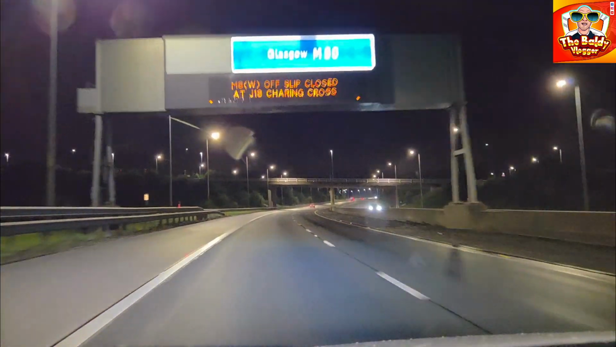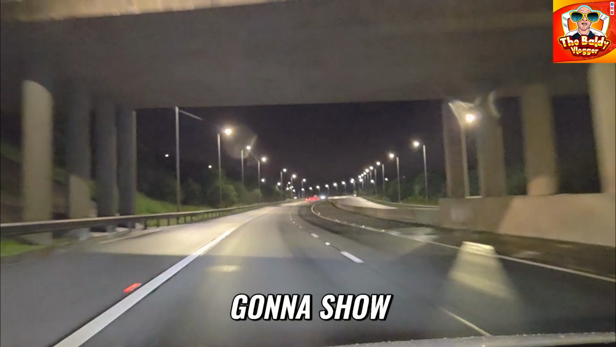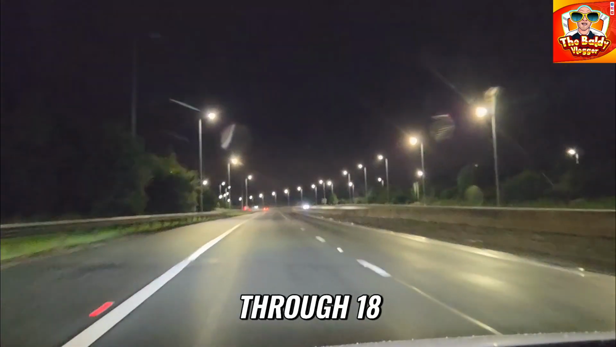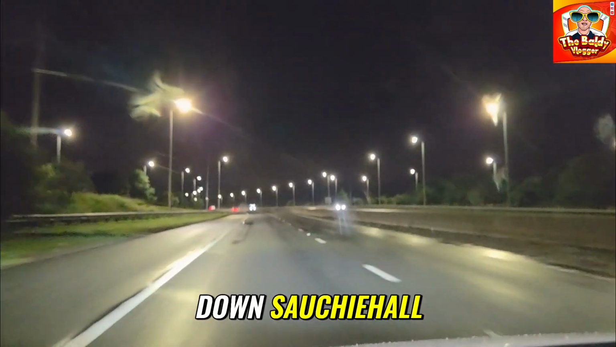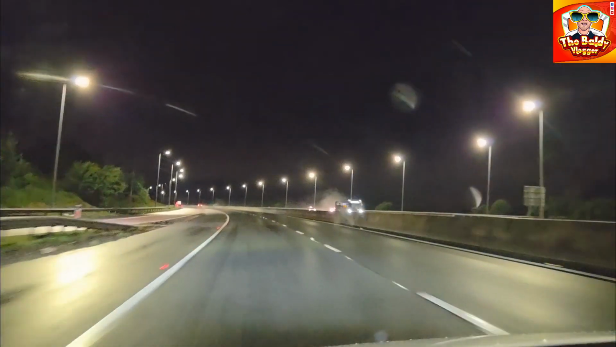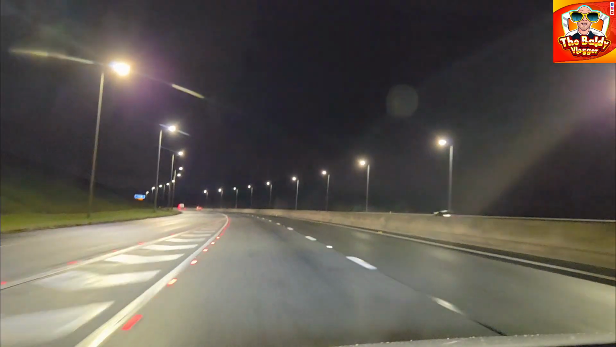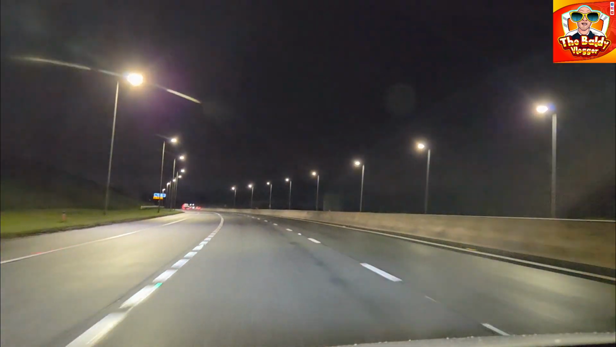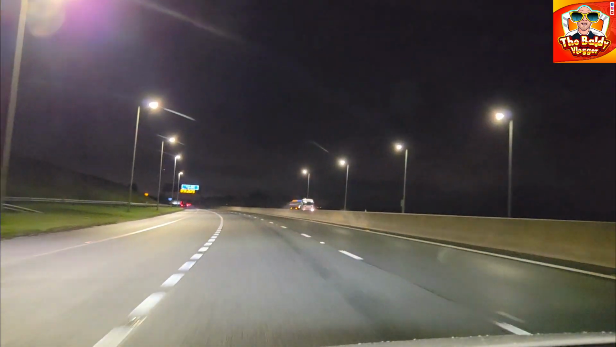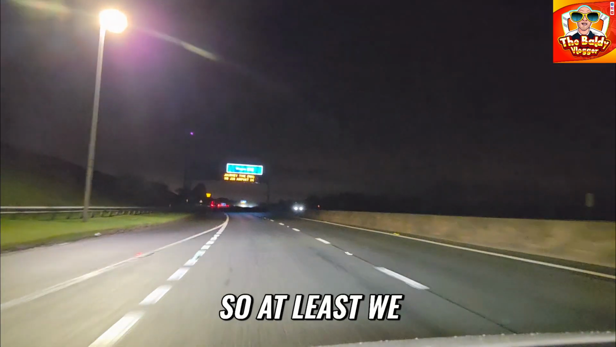Where I wanted to go is shut. Junction 18, Charing Cross is shut. I was going to show you a new way into Glasgow. Junction 18, go off there and show you down Sauchiehall Street and all that, but it's shut. Oh dear. So I have to find another way. Plenty of ways, I just thought I'd show you that way. At least it warned us. Normally, you know, they don't warn us. It just normally appears at the shop. So at least we got a warning.